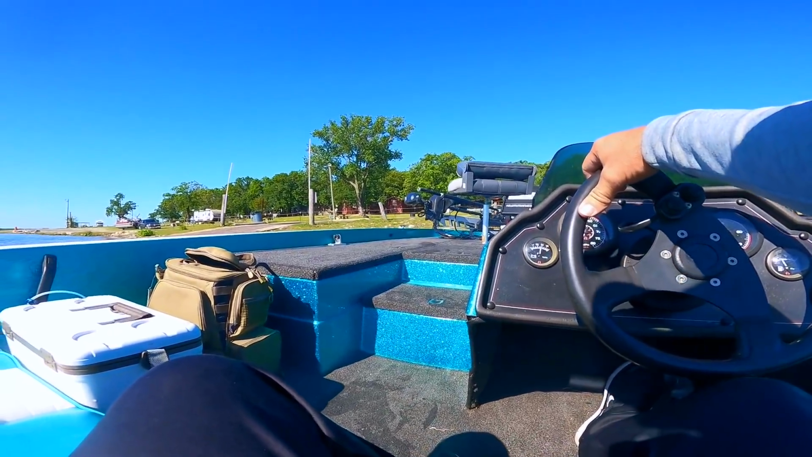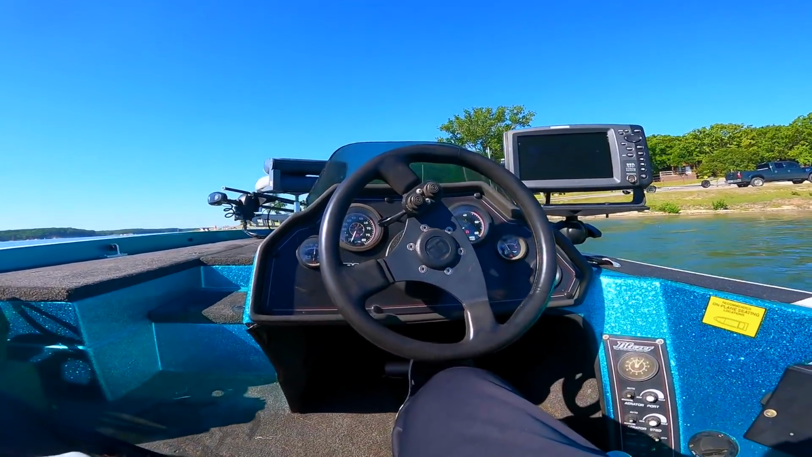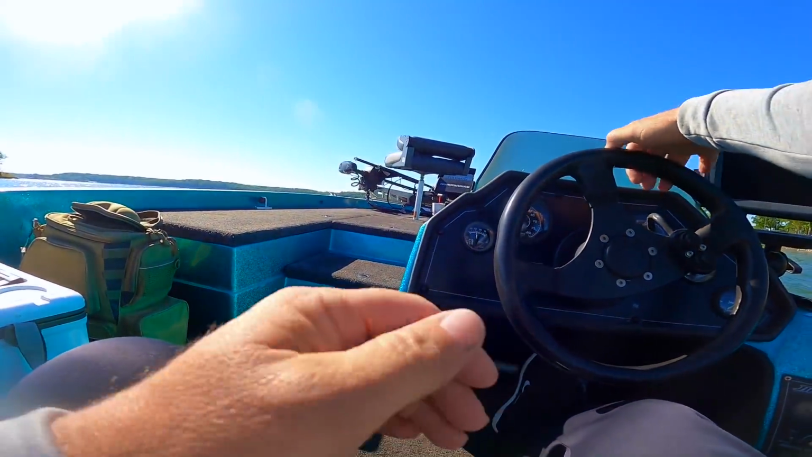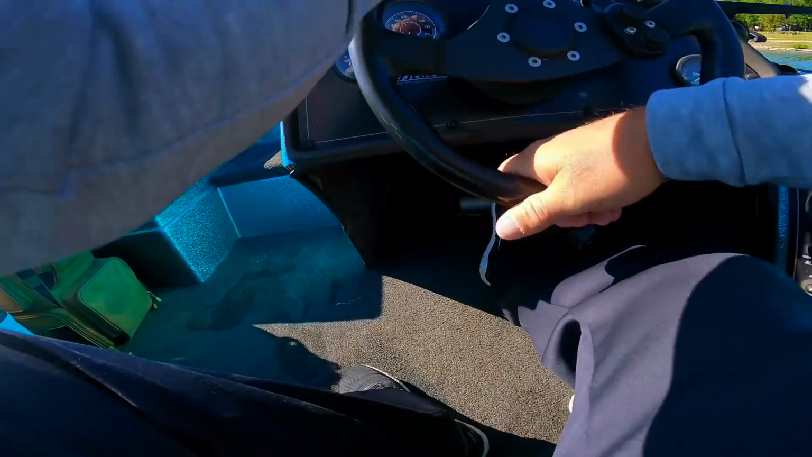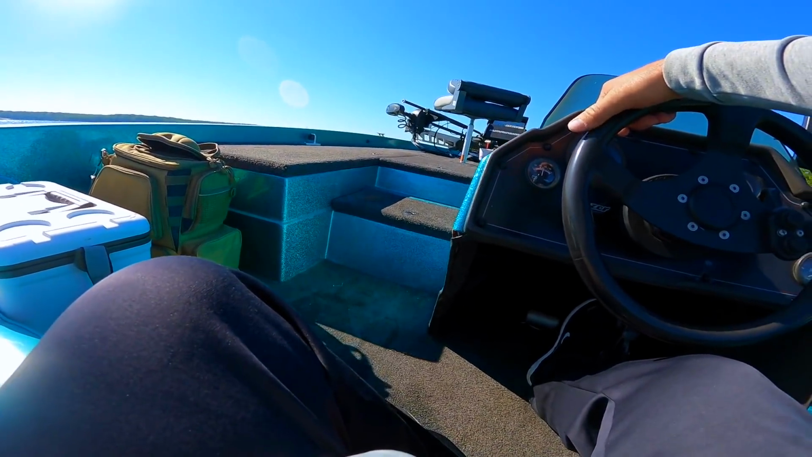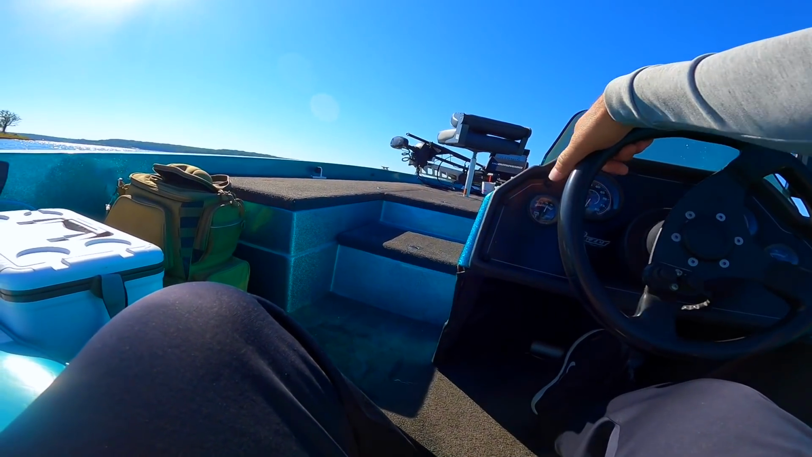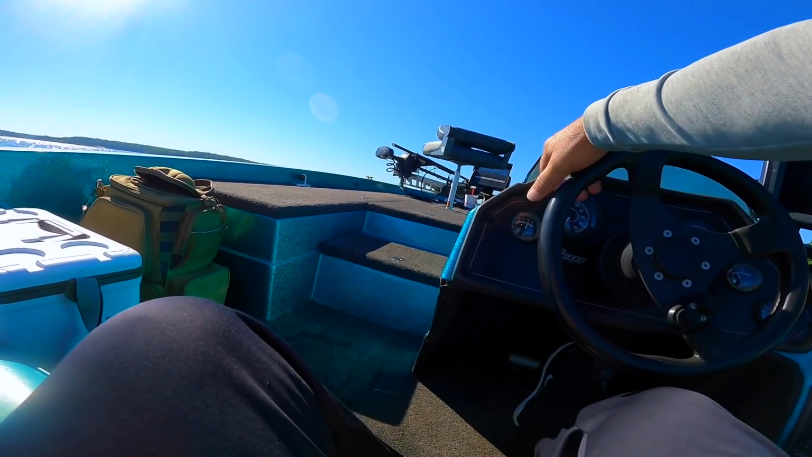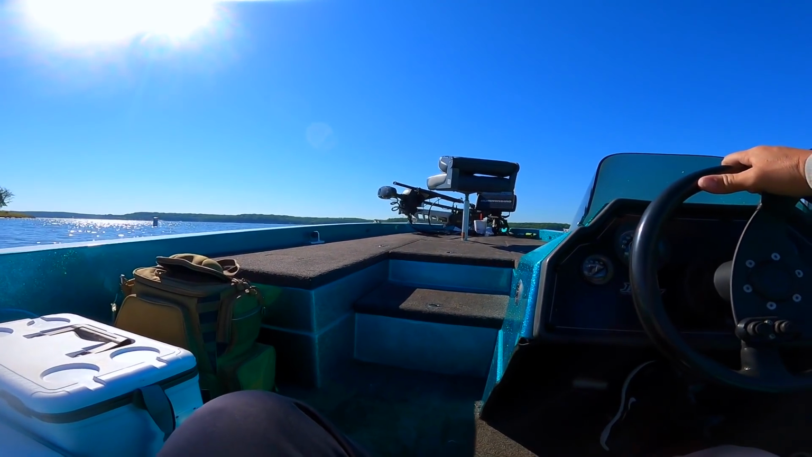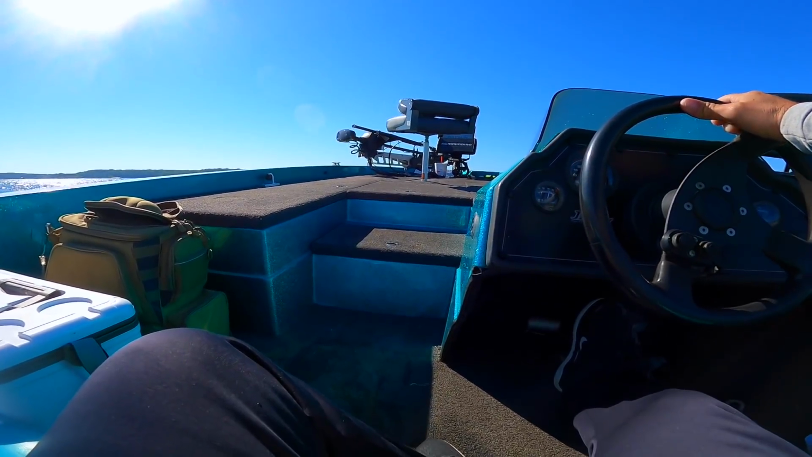I'm excited today, guys. It might be a little slow of a day because of the lack of structure out here for those fish to hold on. But the structure that is here should have some fish on it. I'll be happy with a half dozen nice crappie today. And just being out here on this beautiful lake on a nice, pretty warm day with the sun shining and everything. Woo-hoo. Let's get over here and see what we can find.